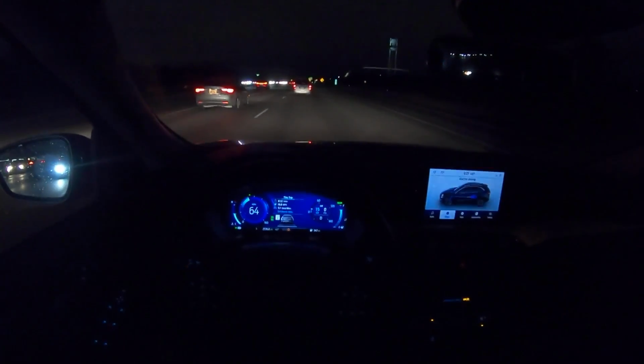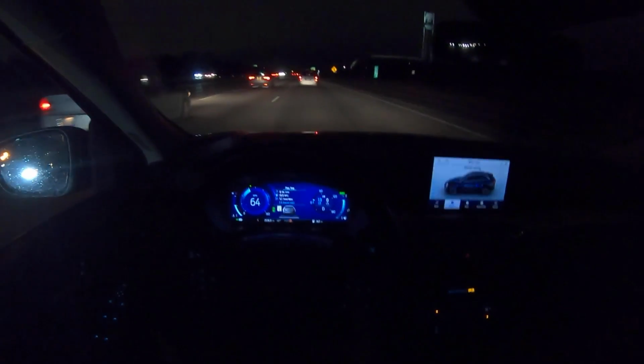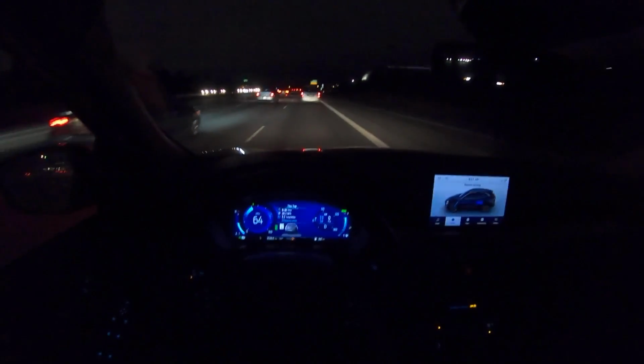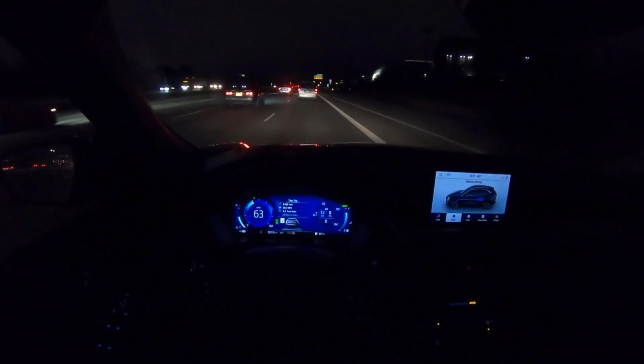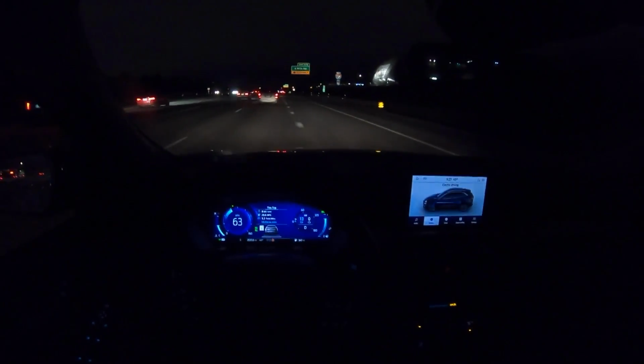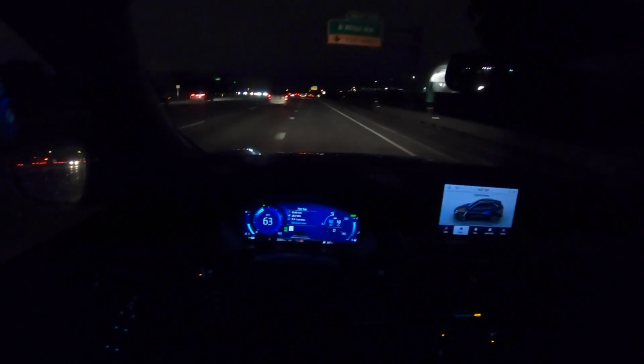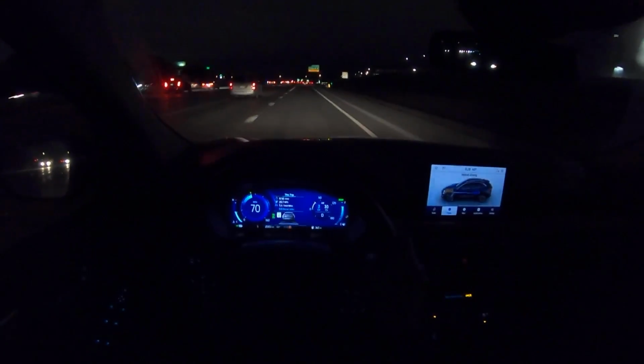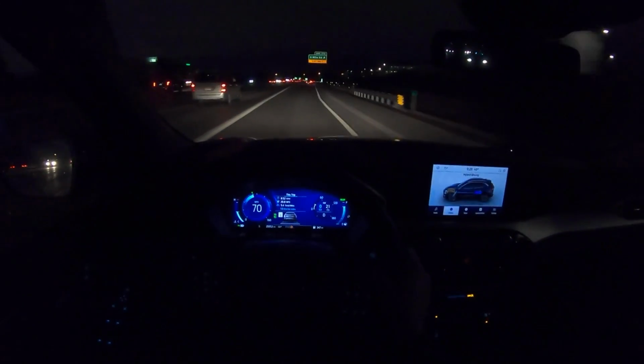But right now we're going 64 miles an hour on just electric. That's pretty cool. I didn't think this car could do that at first, but it's doing a pretty good job maintaining its speed in just electric mode. And then as soon as we get over merge, it resumes up to 70 miles an hour really quickly. It's awesome.